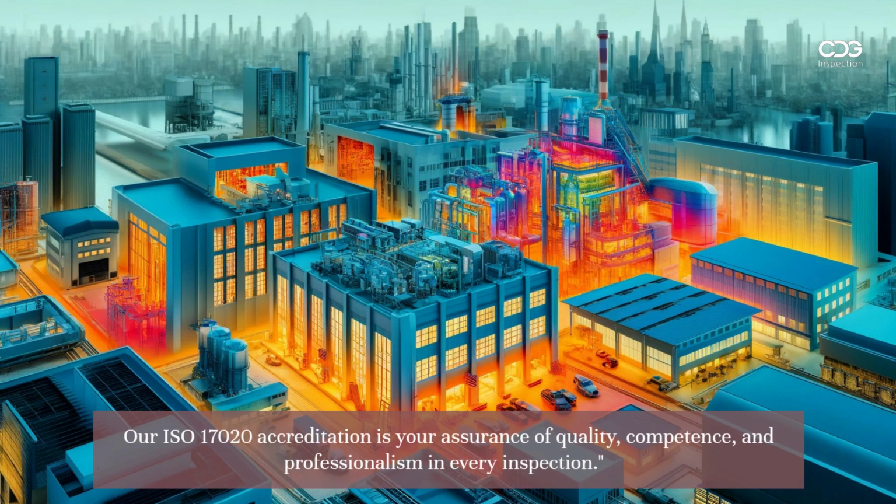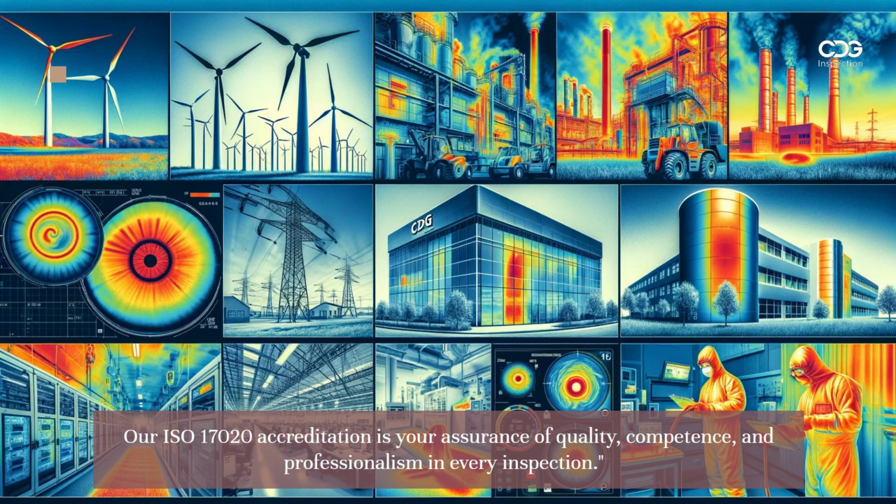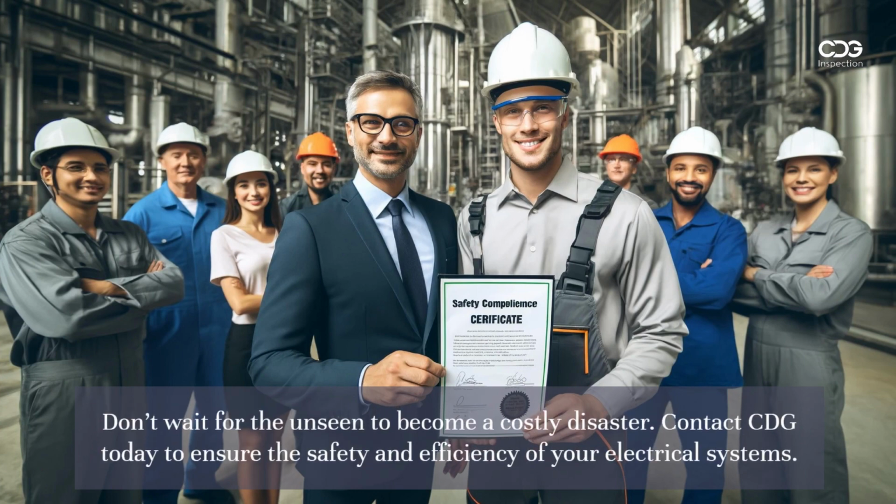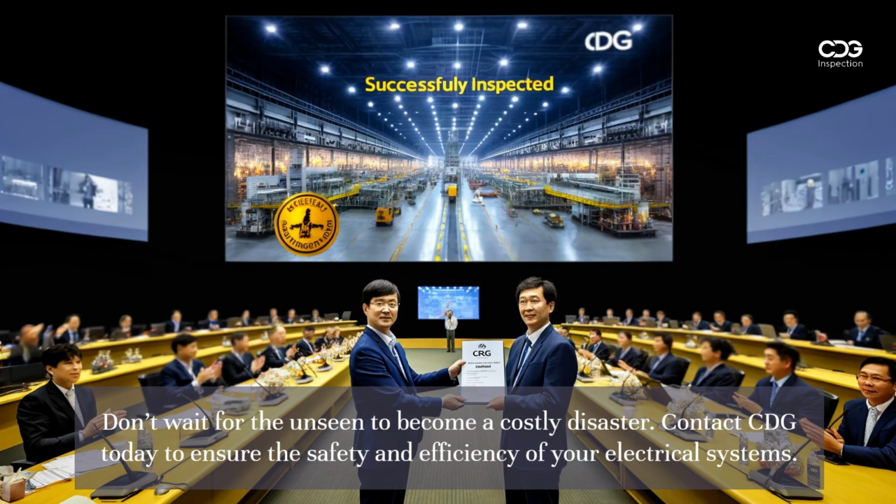Our ISO 17020 accreditation is your assurance of quality, competence, and professionalism in every inspection. Don't wait for the unseen to become a costly disaster. Contact CDG today to ensure the safety and efficiency of your electrical systems.